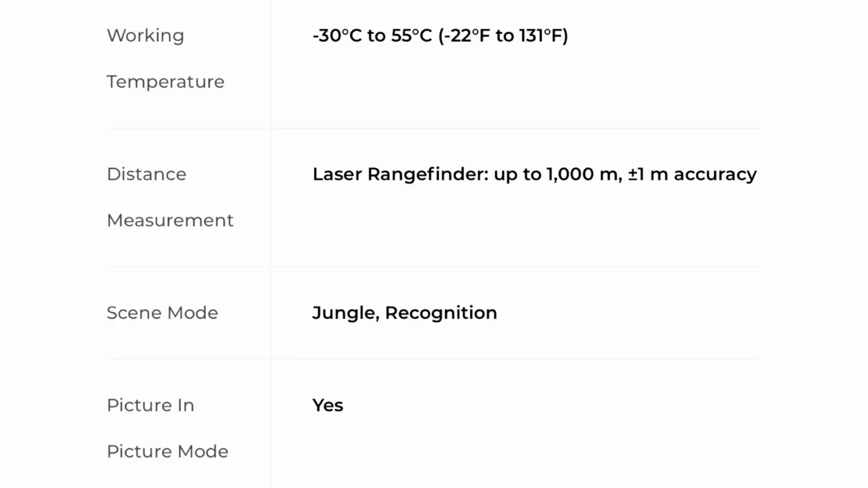Working temperature, it operates at negative 22 degrees Fahrenheit to 131 degrees Fahrenheit. Now, I don't know about you guys, but I'm not hanging out in 131 degrees Fahrenheit. Nothing near that, I promise you. I don't even like the summer a lot of times because it's over 90 here and I'm melting. I can't wait for the fall.